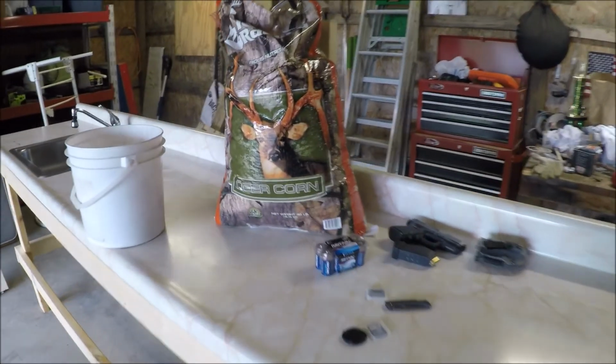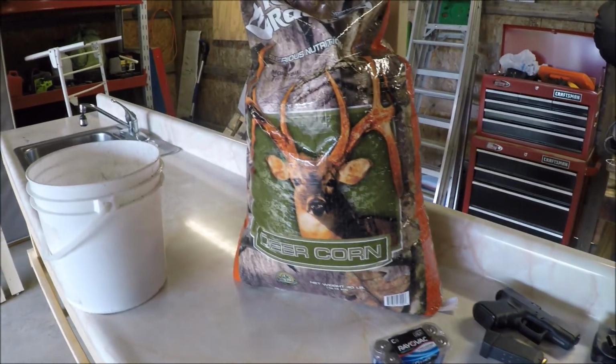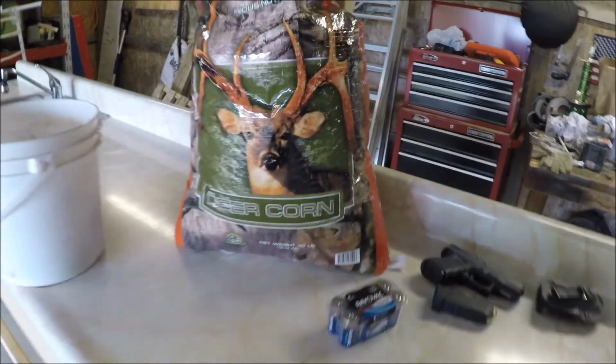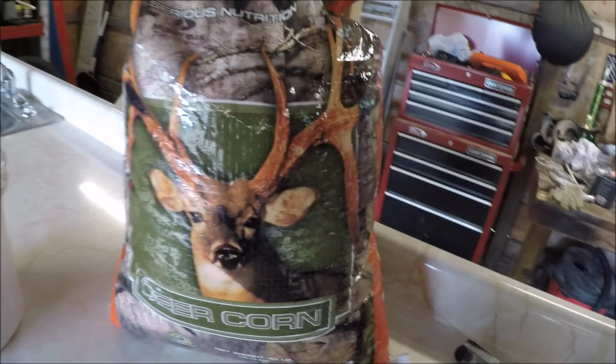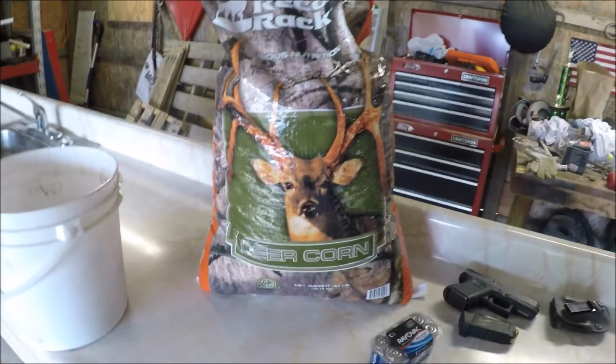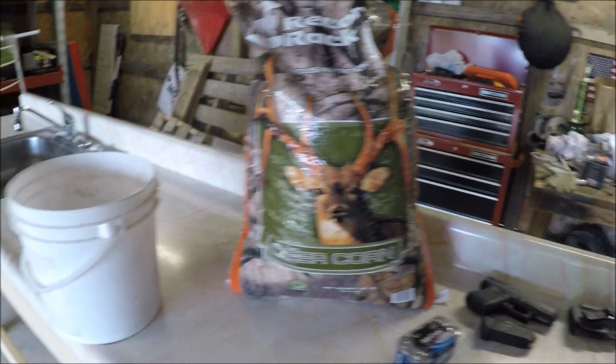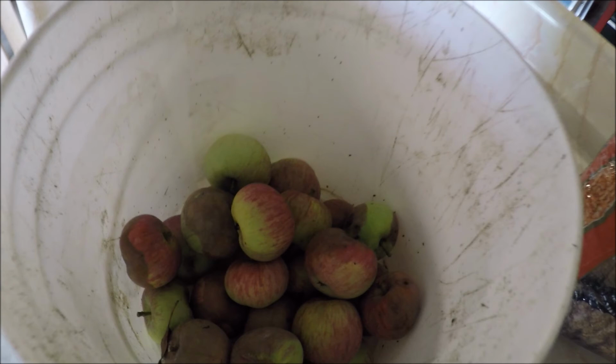Hey guys, I'm heading out to the tree stands and the game cams, and I'm going to spread some of this corn I got along with the blocks I already have out there. I figure I'll take a couple buckets a week out and dump it, and I'm just going to fill this bucket up.